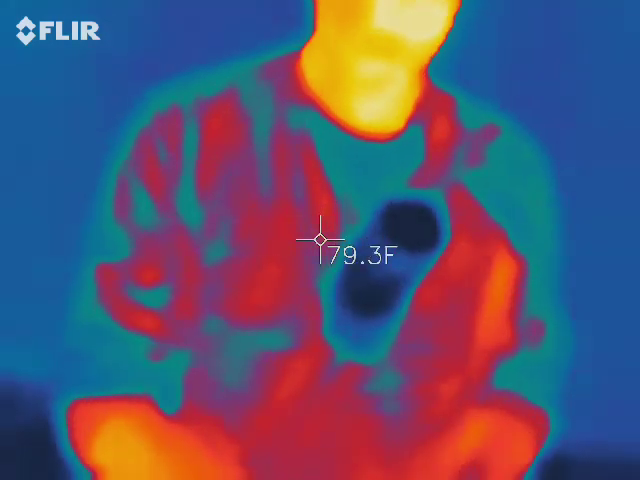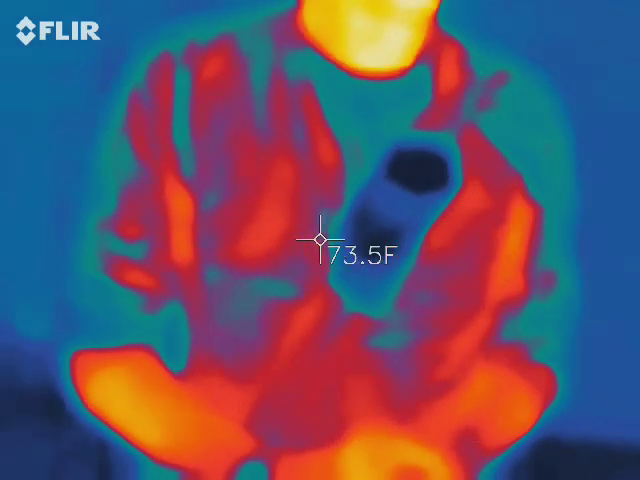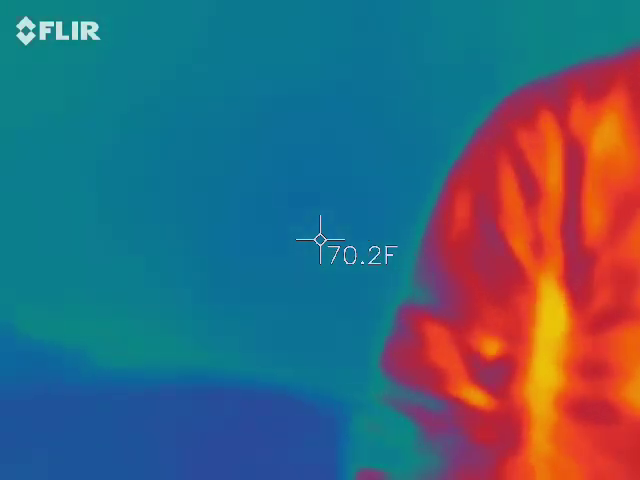Temp humidity. What am I doing with this? So the humidity, I want you to go ahead and turn it back on. There's a button right down here. That actually measures ambient temperature as well. So you have humidity at the top, temperature at the bottom.